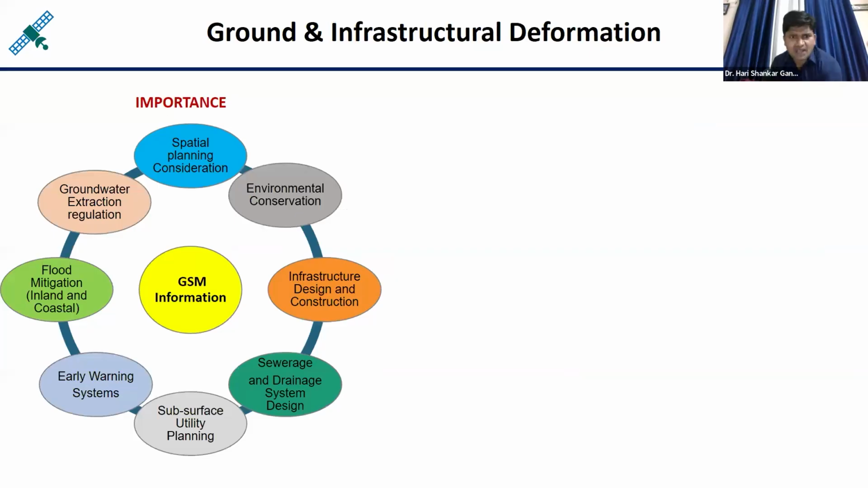Now, ground or infrastructure deformation has many importances, starting from environmental conservation, infrastructure design in the cities. Suppose in the cities we are planning drainage patterns, pipeline networks which are underground, sewerage pipelines, subsurface utility planning, and groundwater extraction regulations.